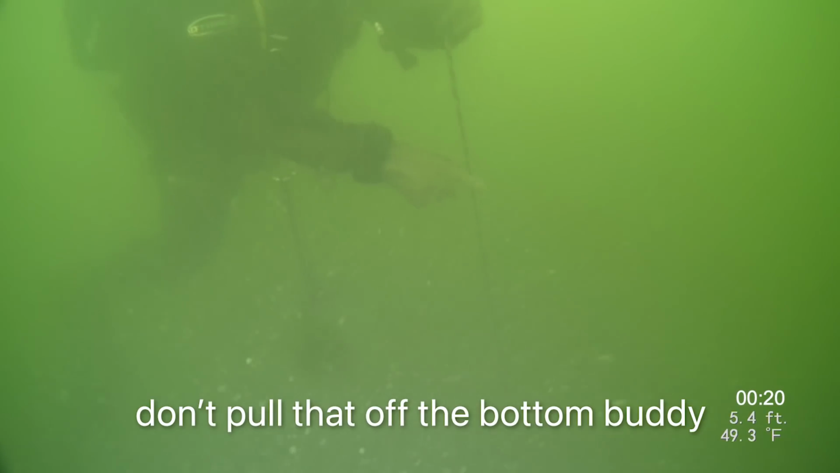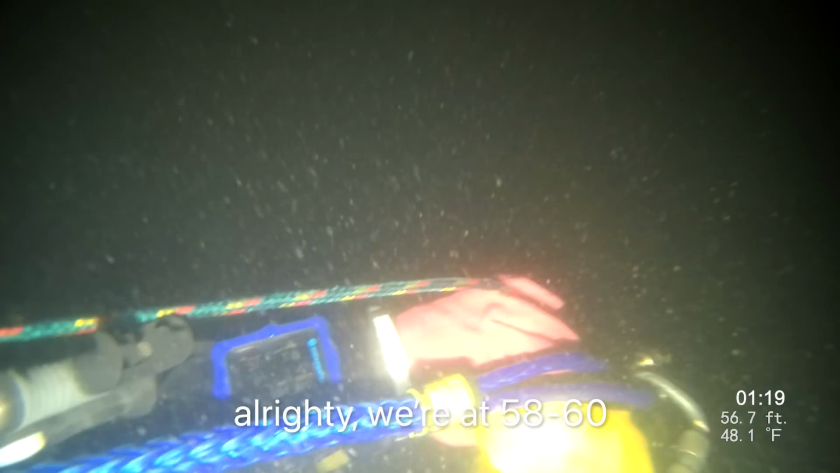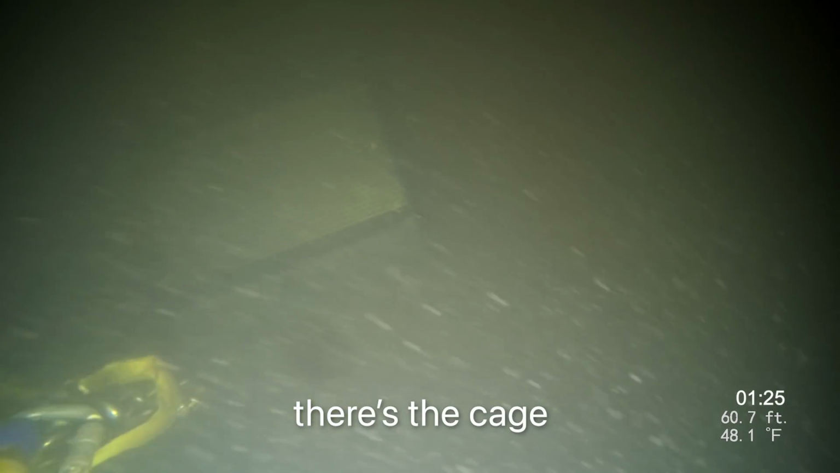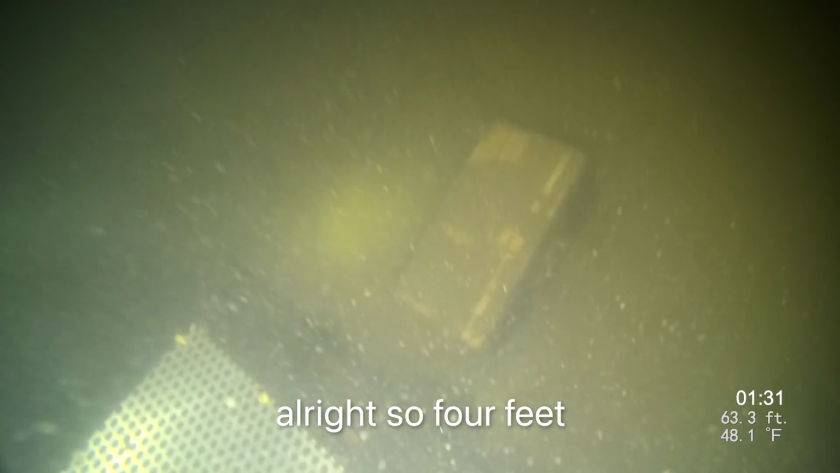All right, don't pull that off the bottom, buddy. Halfway there already. Alrighty, we're at 58, 60. There's the cage. All right, so 4 feet. Tackle box.